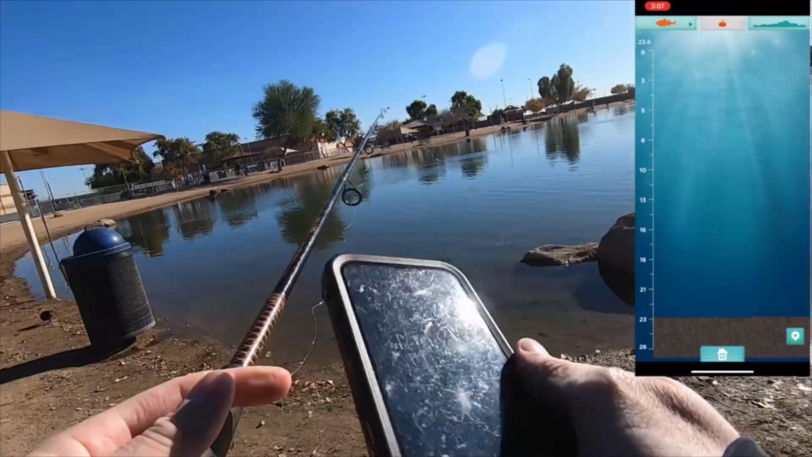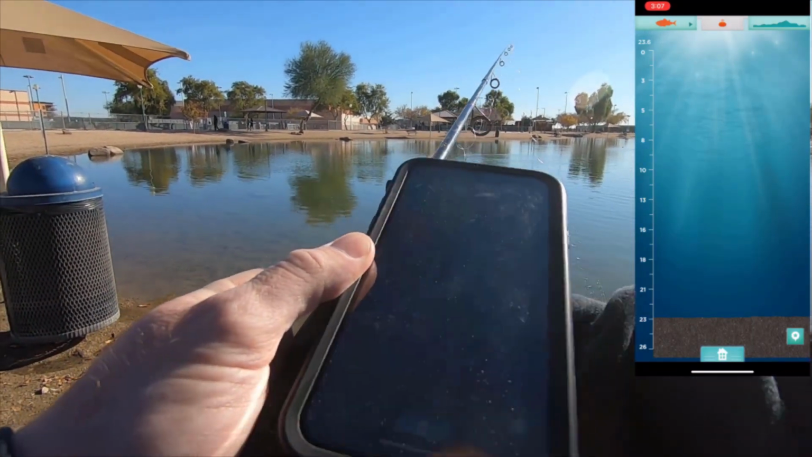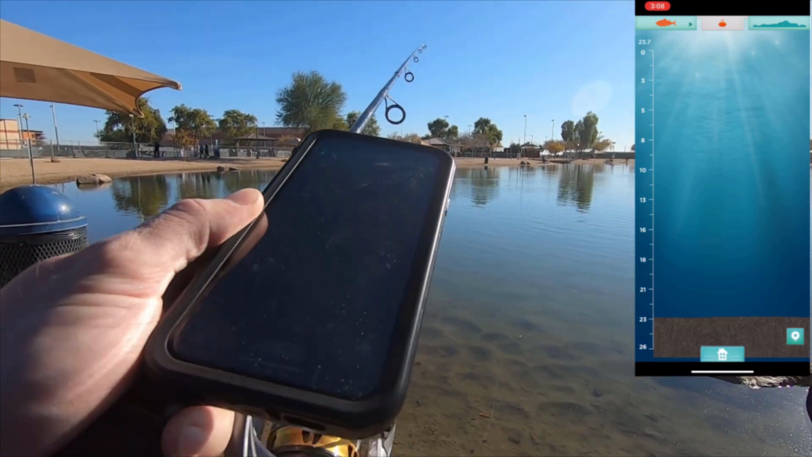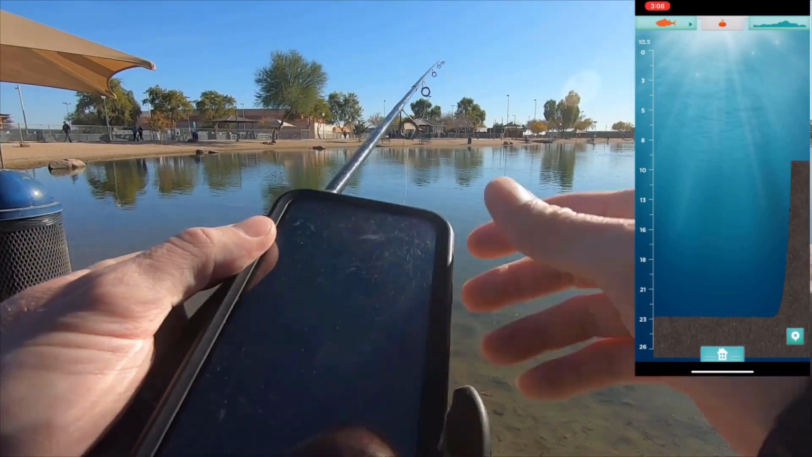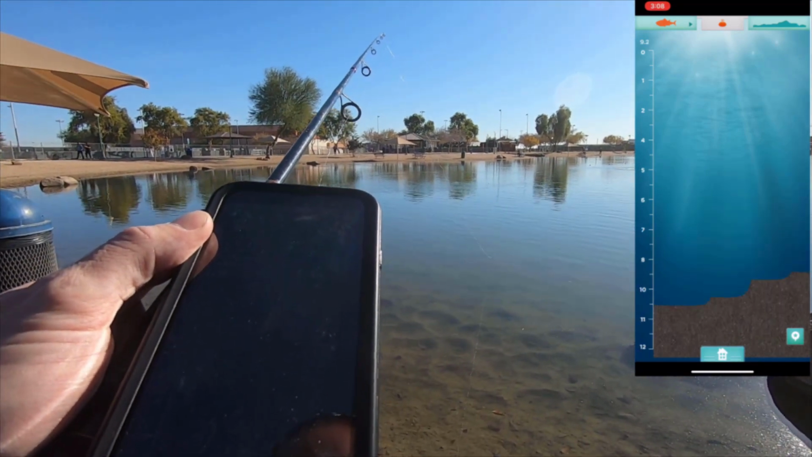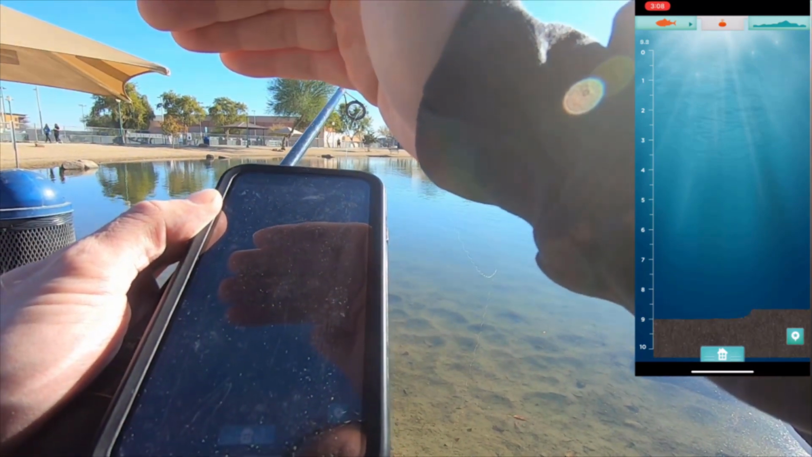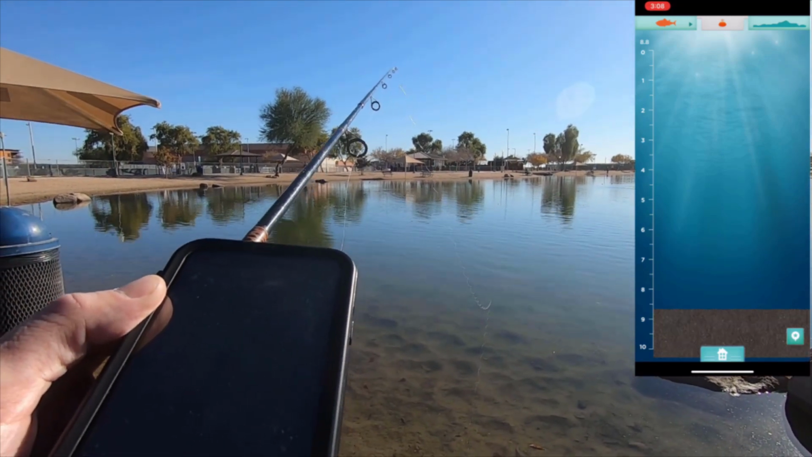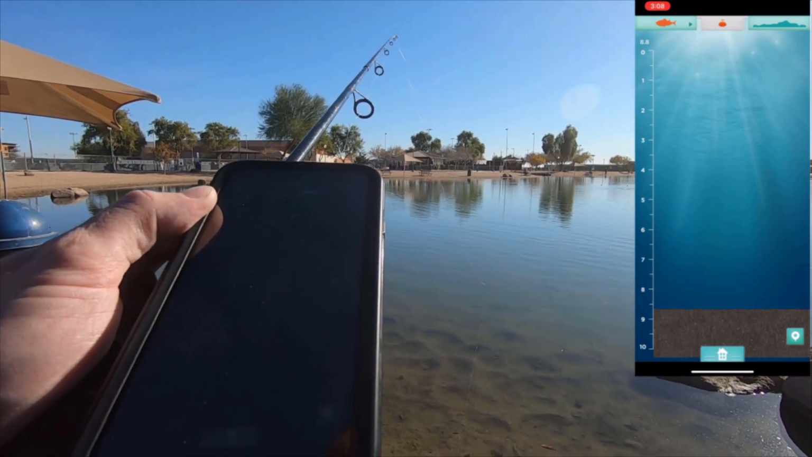So I went way out there. There we go. Now it's starting to pick up. That was a decent cast. Or it did for a second. No, it's still working. It's showing about 9 feet of water right there. Interesting. Which I knew got deep in that section. So let's slowly reel in.